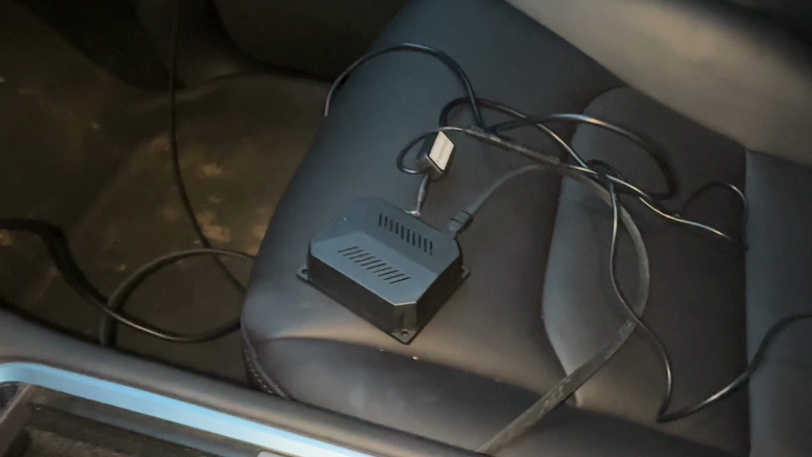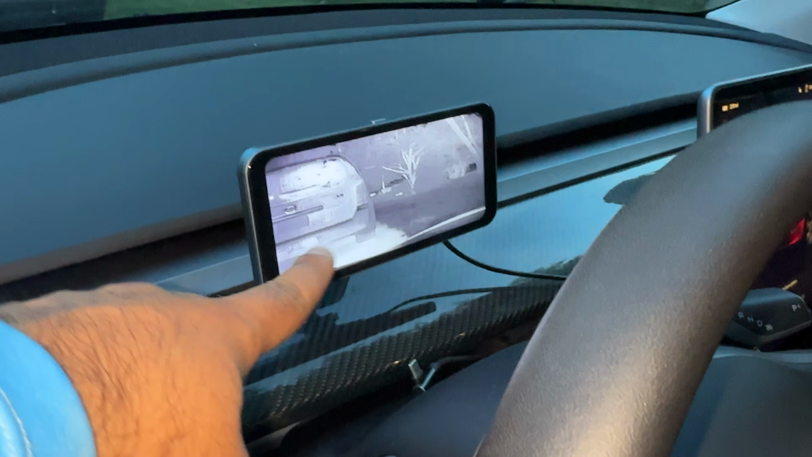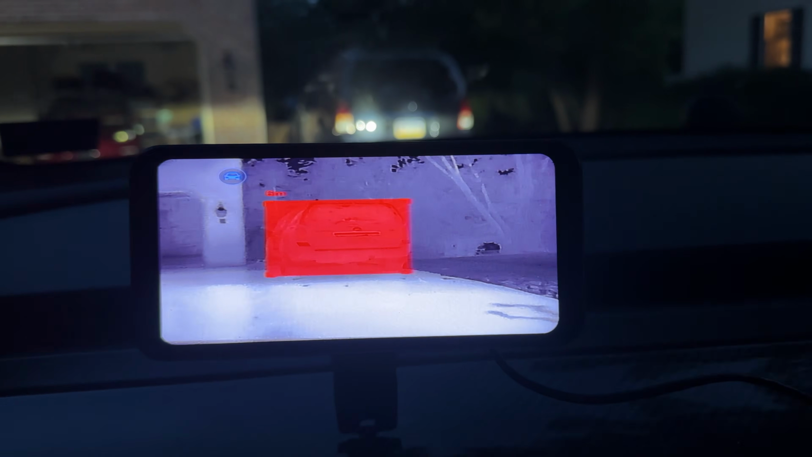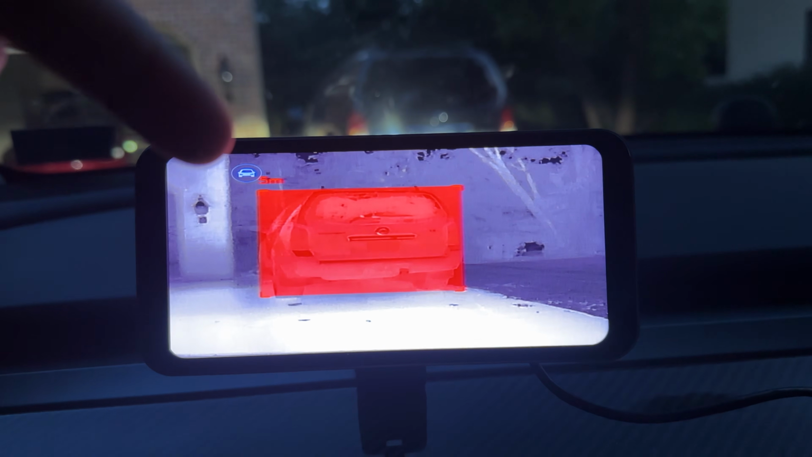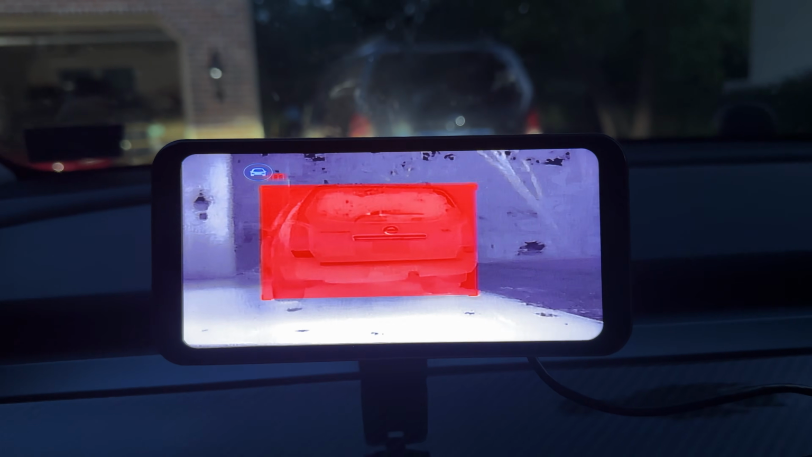All the controllers are still out. I'm still testing this unit. And as far as the wiring, I just plugged it in and now we are golden. We have got a visual of the front right here. Look, right now it has locked in that car at around 9 meters. And if we start driving towards it, it slowly updates how far that car is, and it's going to start giving us red, and it tells us that it is an automobile, which is a car. So the AI recognized that it is a car.